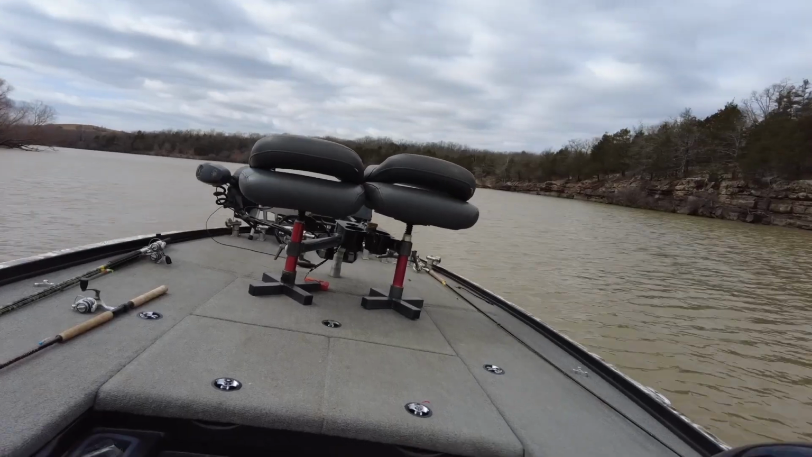Wait, well, time out. I know we were gonna fish Lake Eufaula, but we're experiencing some horrific wind. Yep. And we've driven 45 miles. We're still at Lake Eufaula? Yep. Oh, how big is this lake? 102,500 surface acres. Oh my goodness.